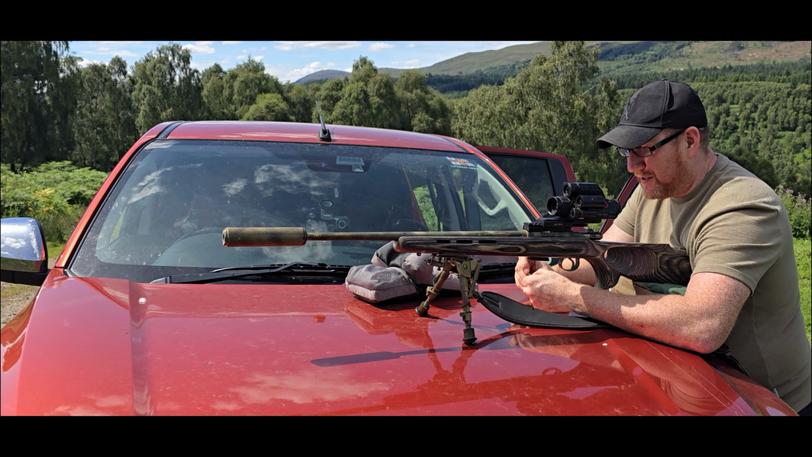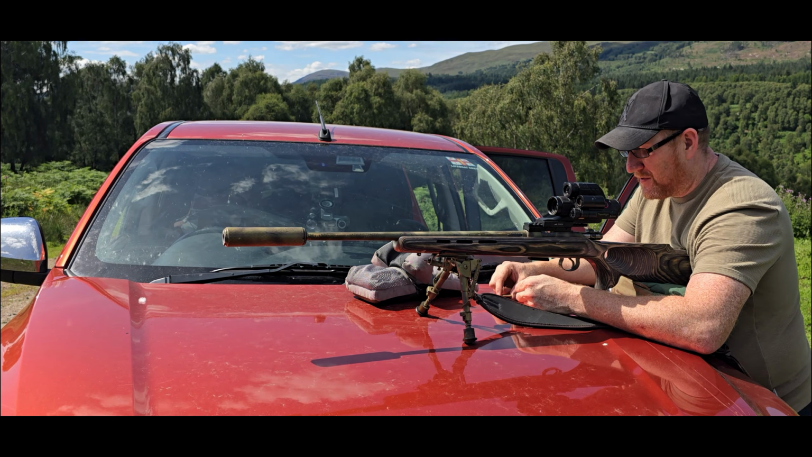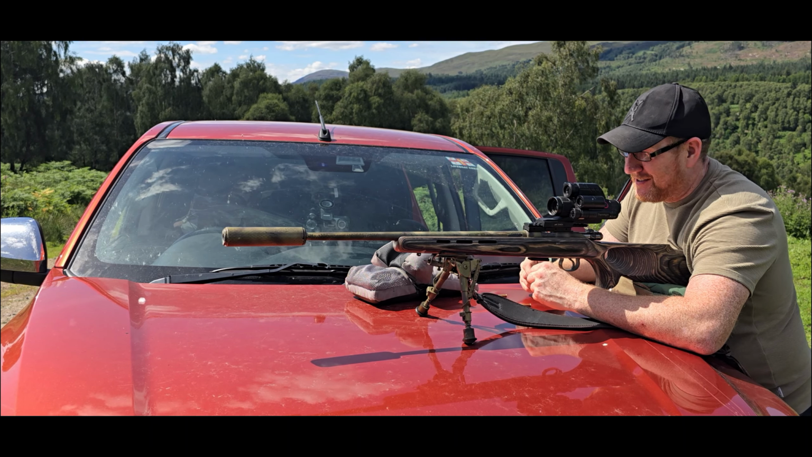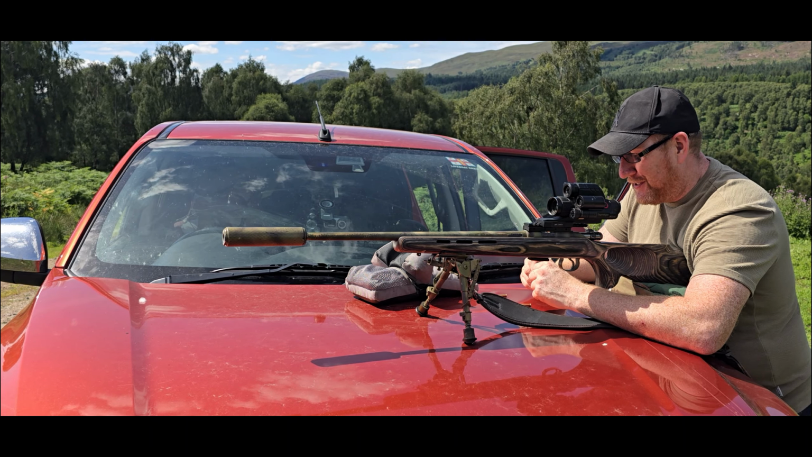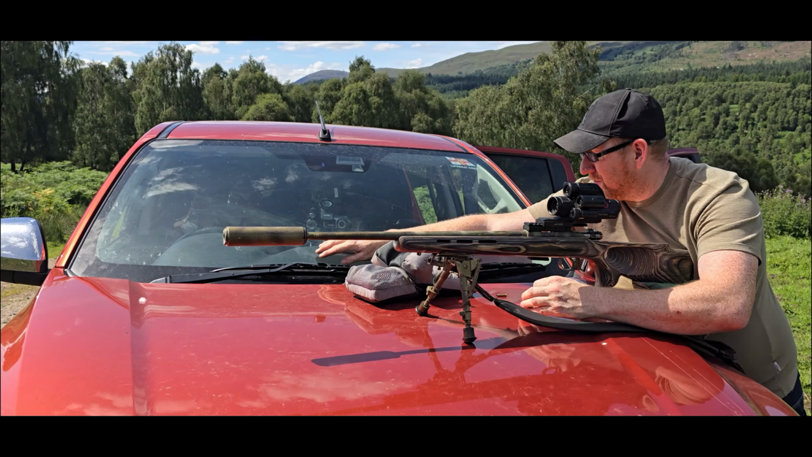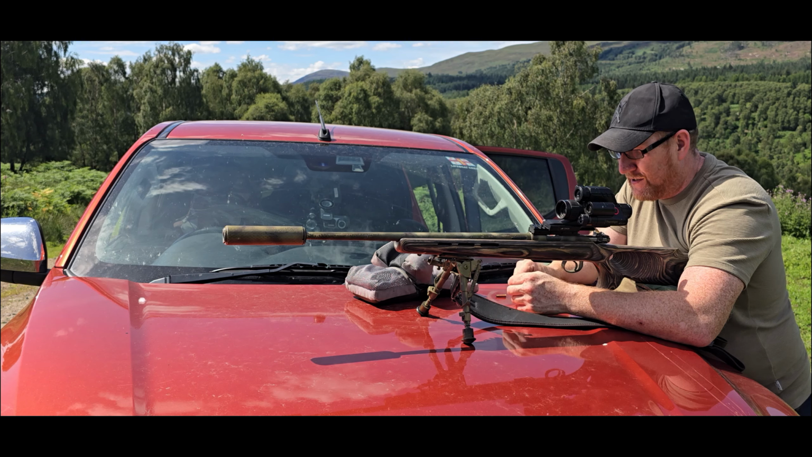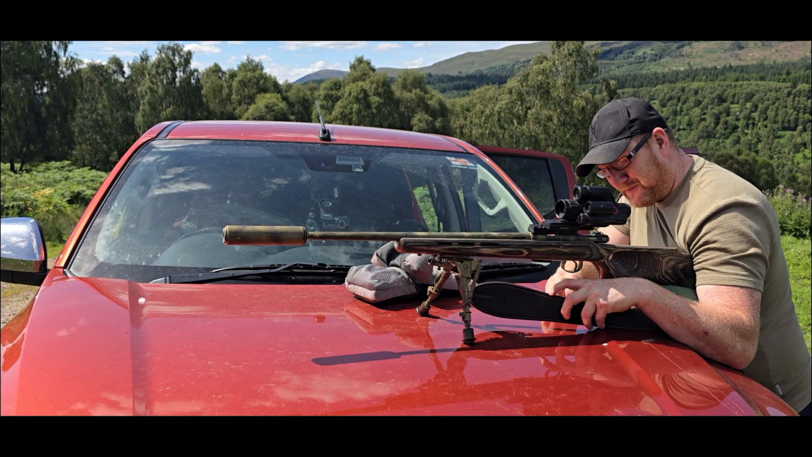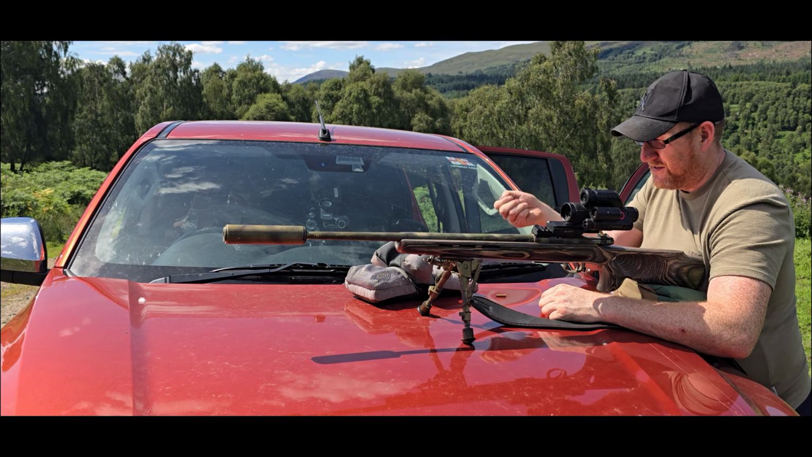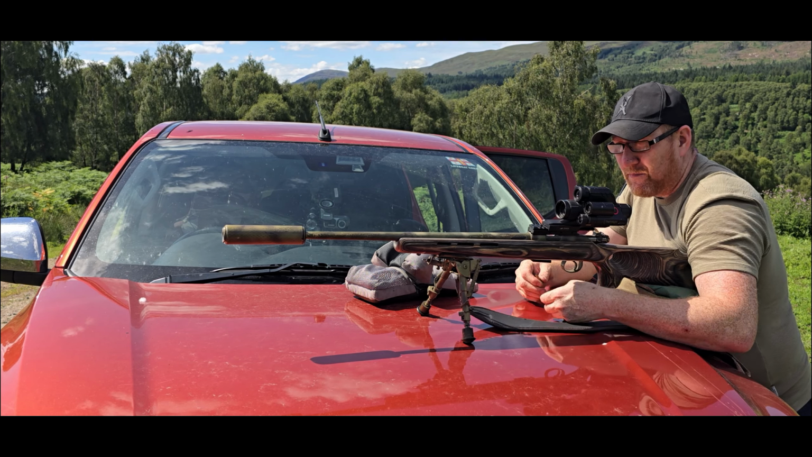Keep this aside and I'll show you a split case. That is how I know that hang fired. People who say, oh, I don't get split cases on 17 HMR, they don't shoot 17 HMR enough. It's actually very common. I reckon the one that's split is, I'll show you that in a second. I reckon that's the one I had the little hang fire on. Maybe a little bit more pressure in that.